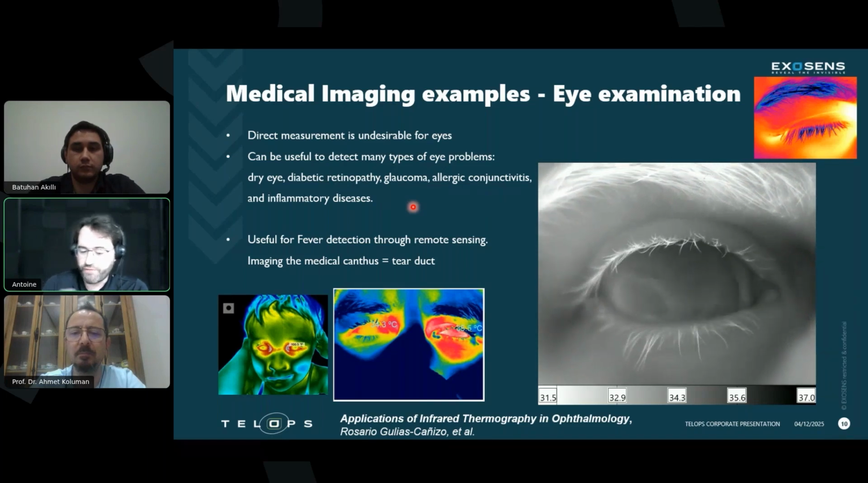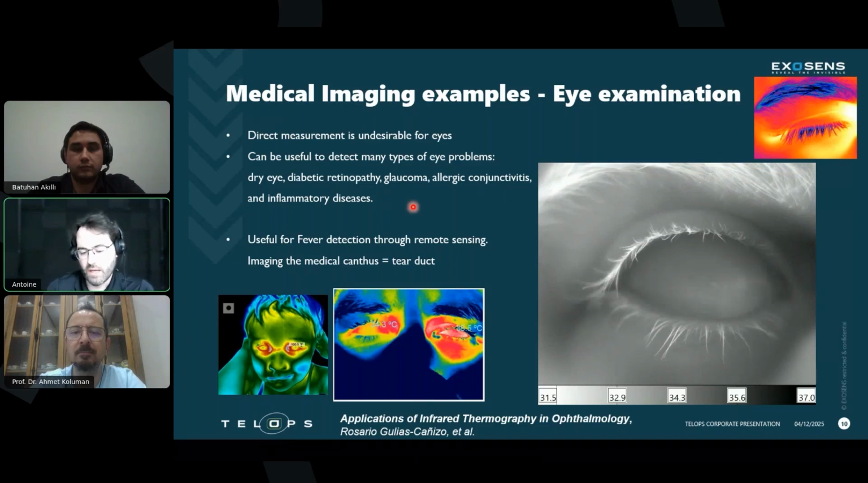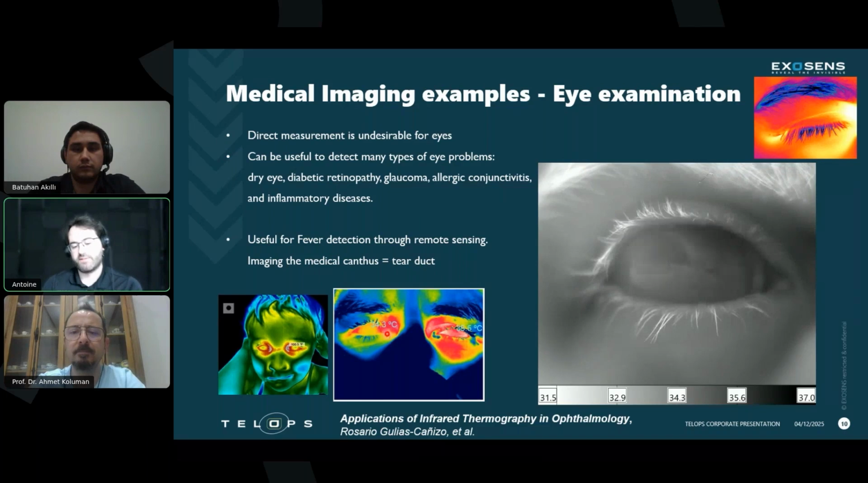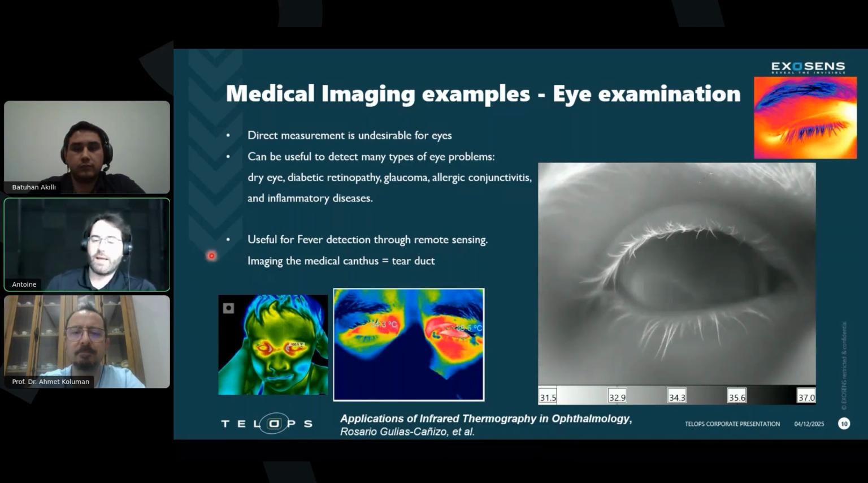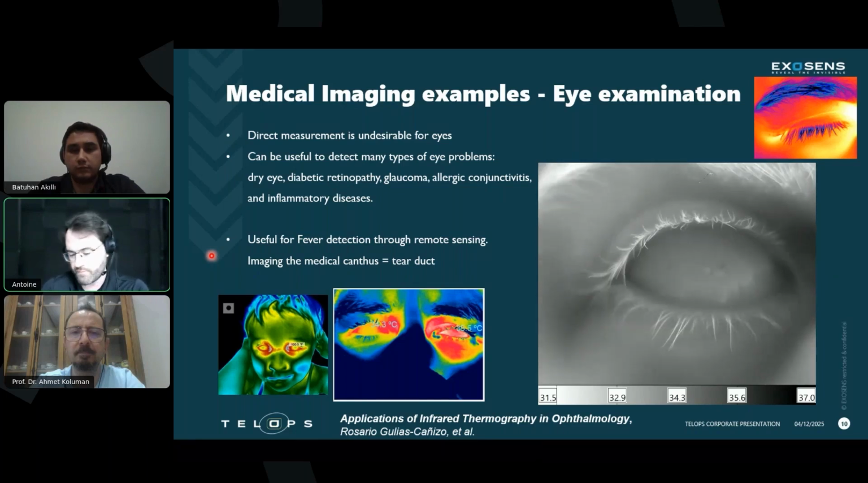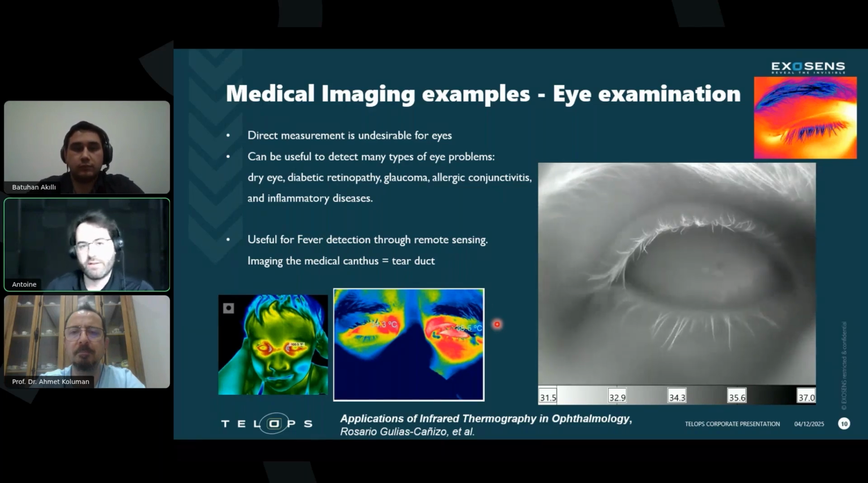For fever detection as a whole, as a passive remote system, the area around the tear ducts is a great area to have a fairly reliable measurement for the temperature of the body for fever. So really interesting work. Again, just starting in this field.